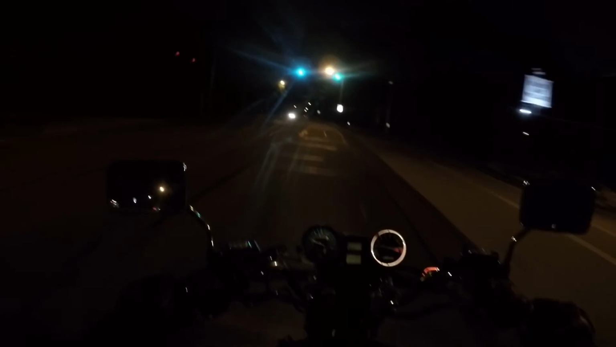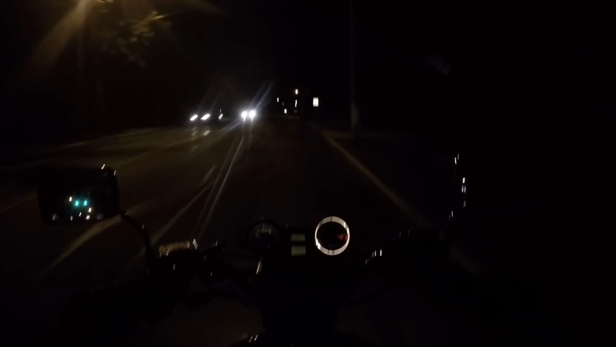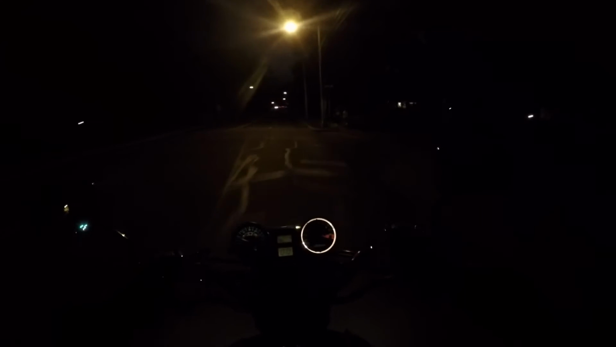It had reasonable ergonomics. Nice, fairly upright seating position, slightly forward. Less extreme, less lean forward than my VFR, more lean forward than this, obviously. Kind of reminiscent of a UJM.